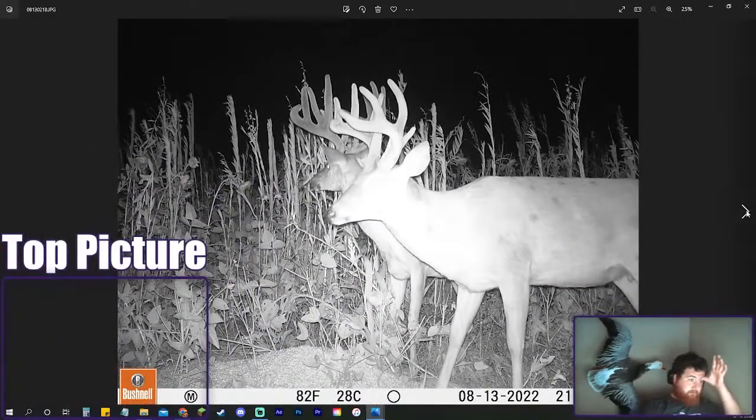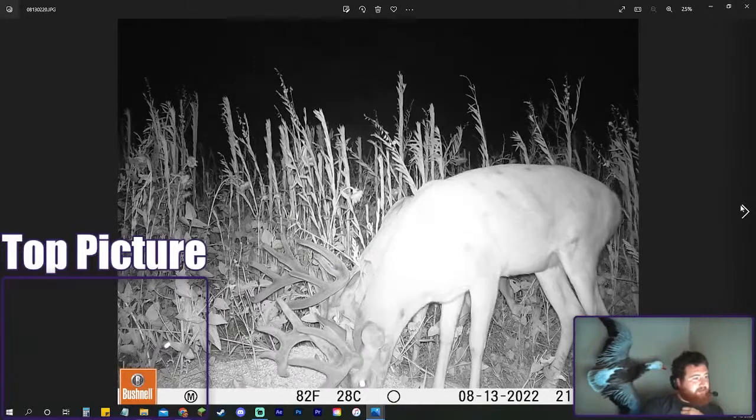We'll see. I mean, you can tell this buck looked pretty decent before this one came in the picture, and this one's even behind it, and it looks way bigger, so that's how you can tell. That's going to be something pretty special. Okay.